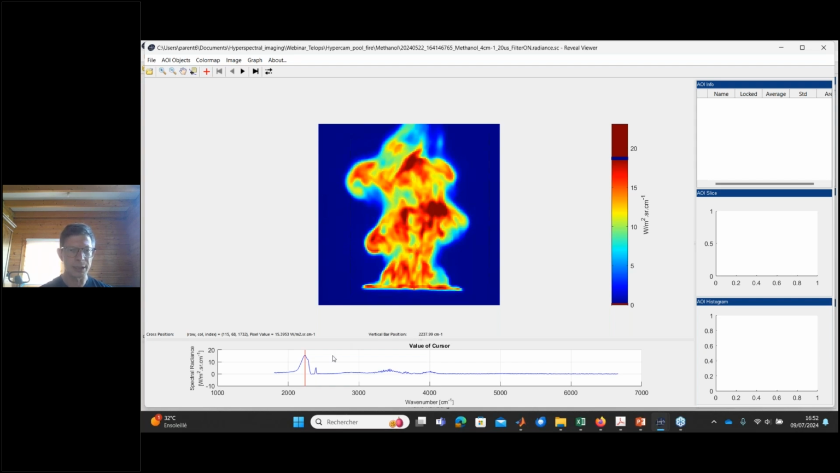What can be done also, instead of changing the position of the observation point, is to change the wavelength. Here, what you see is the image at this wave number that corresponds to the emission by the carbon dioxide.